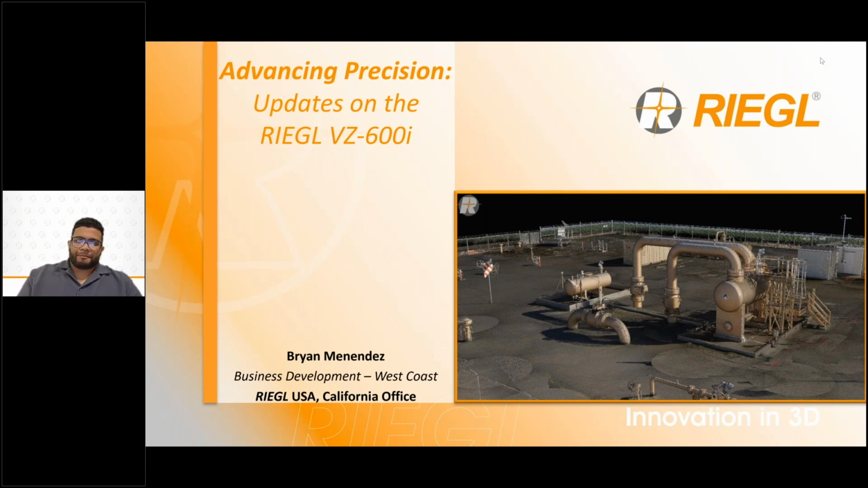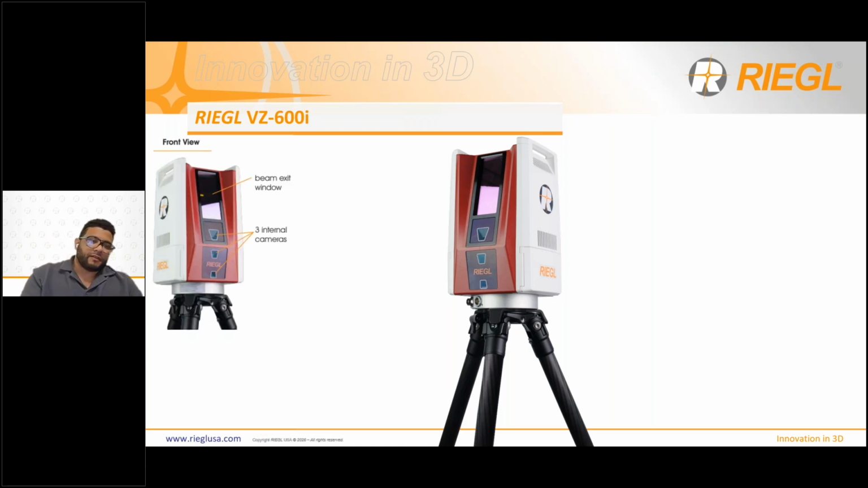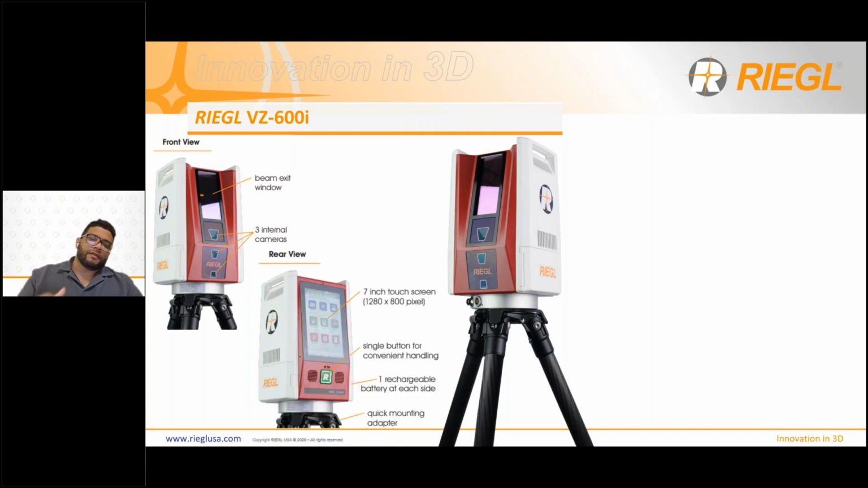So, to get started, I want to introduce those of you that have not seen the 600i to the VZ-600i. On the front side of the scanner, it has 3 internal cameras and the beam exit window. On the other side of the scanner, you have the 7-inch touchscreen as well as the green button there that you can use to turn the scanner on and off, and you can also start and stop scans with it. On either side of the scanner, you have bays for the batteries, and then below that, there's a quick mounting adapter for easily taking the scanner on and off of a tripod.